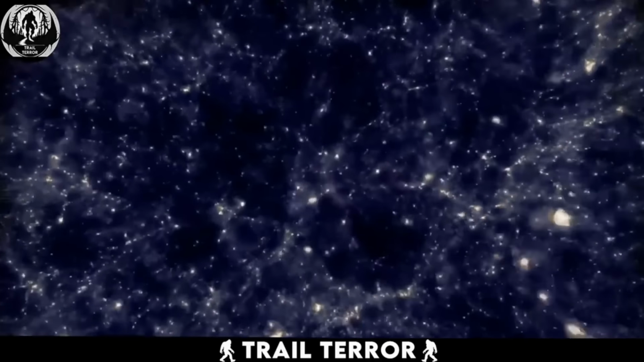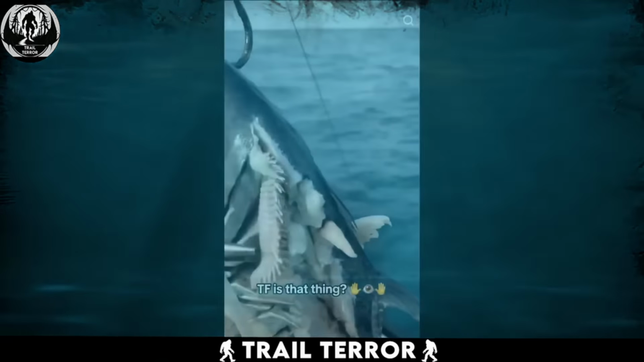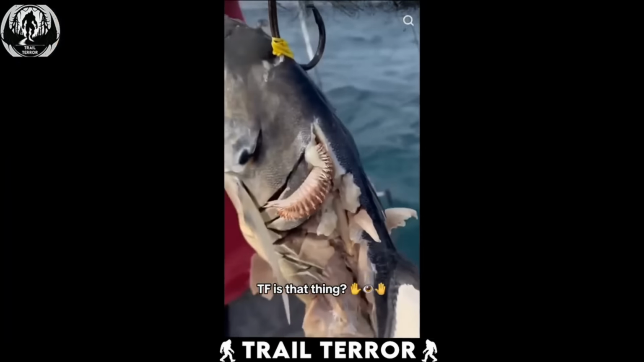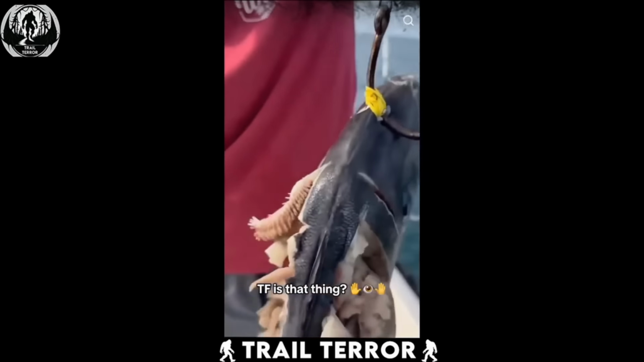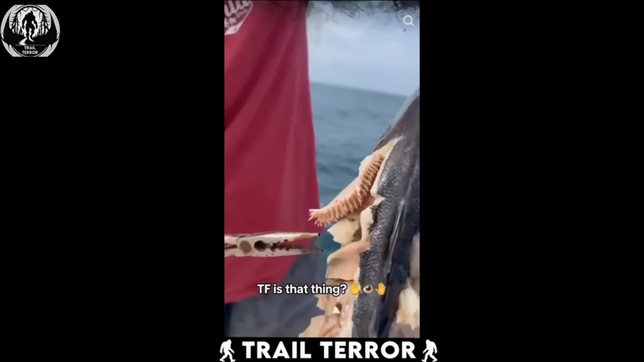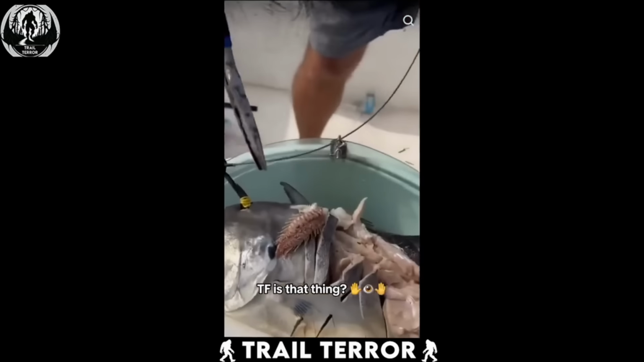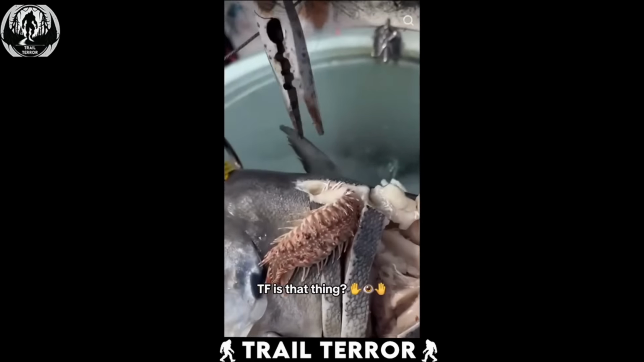From the depths of space to the depths of the ocean, the next clip reveals a different kind of alien horror. Here, we see a parasitic creature seemingly feasting upon a fish. Man, is it? Oh, this is live, folks.